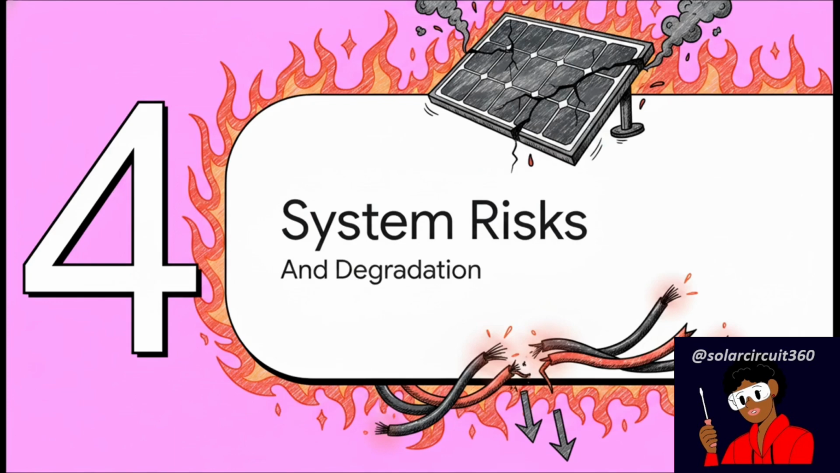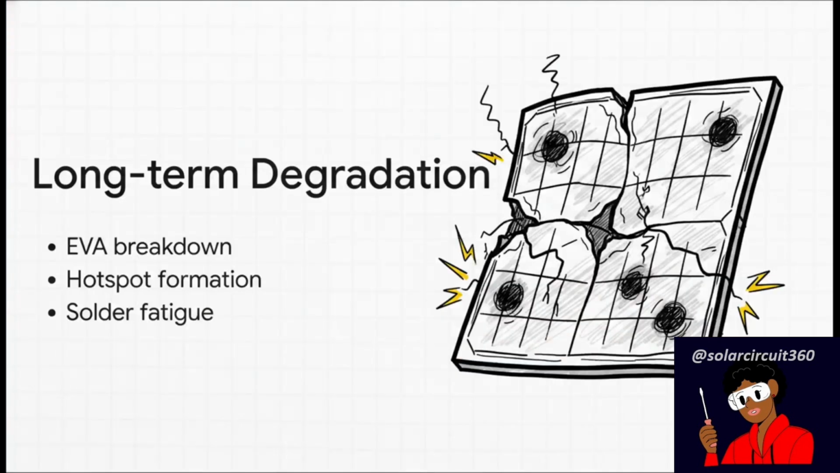Section 4. System risks and degradation. But listen, this investigation isn't just about losing a little efficiency on a sunny afternoon. We really need to talk about what happens when this heat escalates into actual physical danger. Extreme temperatures actively accelerate long-term degradation. They silently cause compounding physical failures right inside the panel itself.